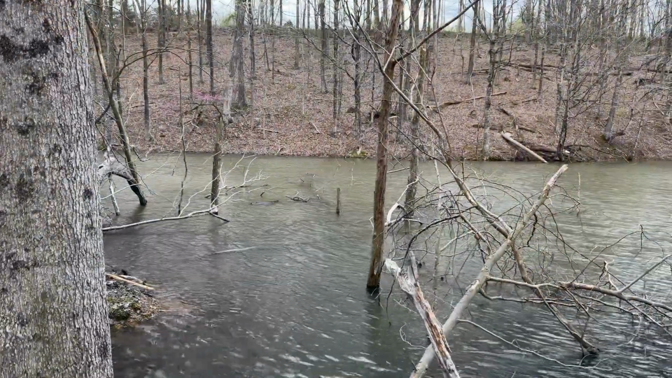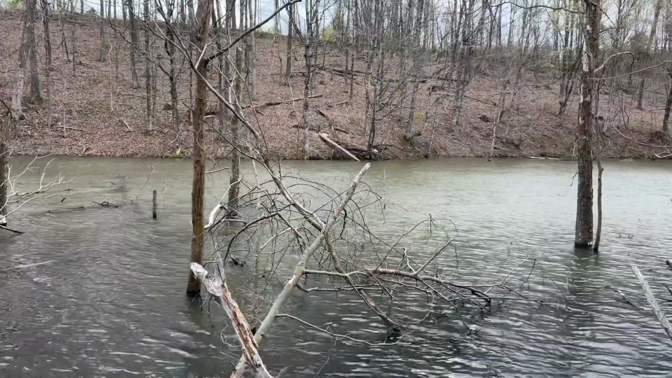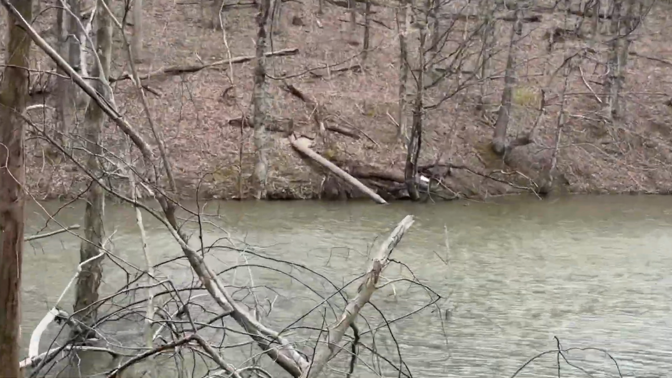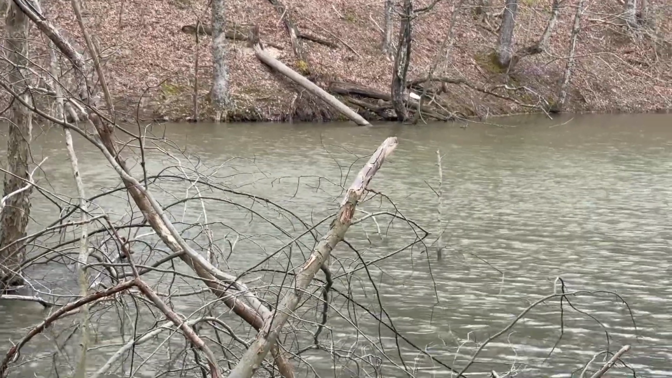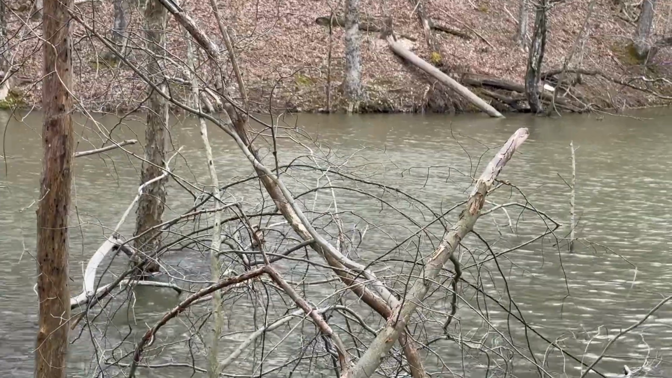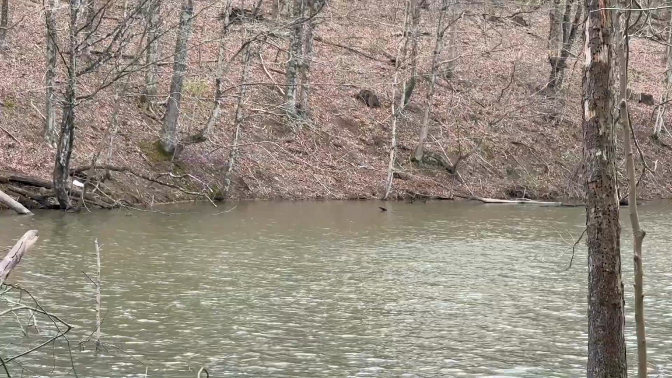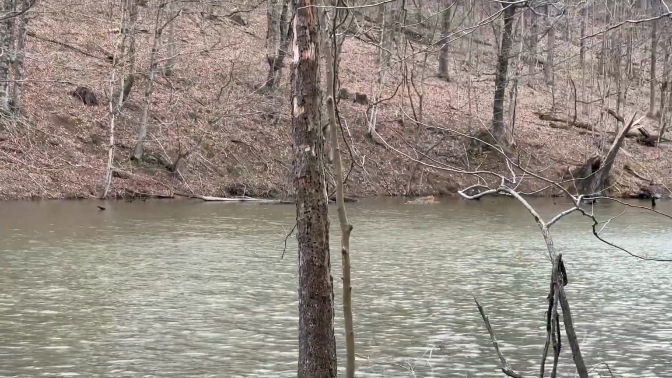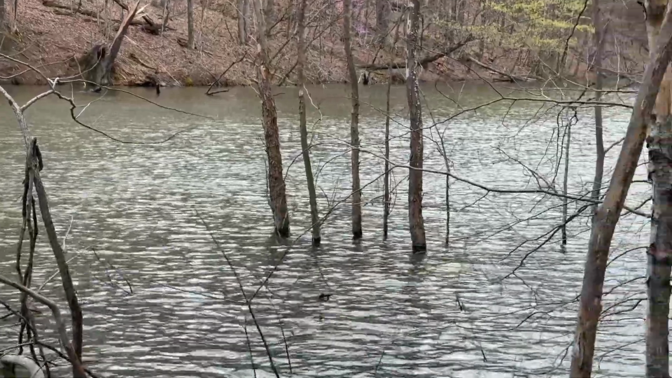One thing I'm looking at right now is, let me show you. Yeah, so if we just look out on the other side, let me zoom in real quick and see if we can see up close what I'm talking about. Over here, like straight across, there's been beaver activity over there, but from about right here on over, all this is a cliff basically. It just goes straight down into the water. It's real deep water over there.